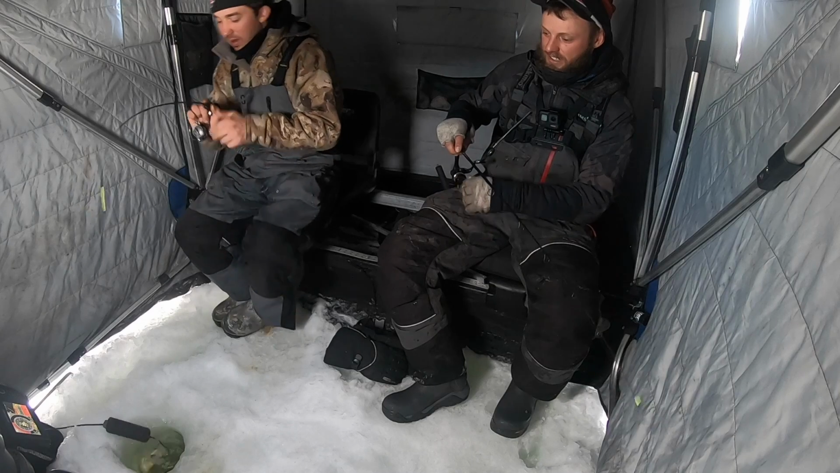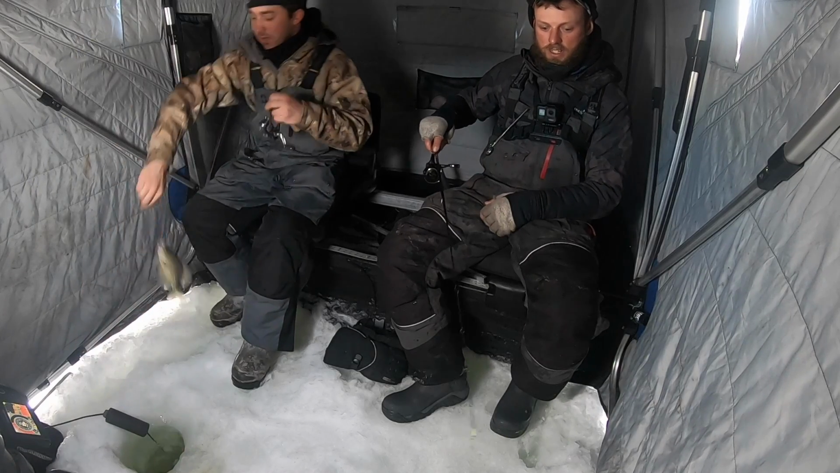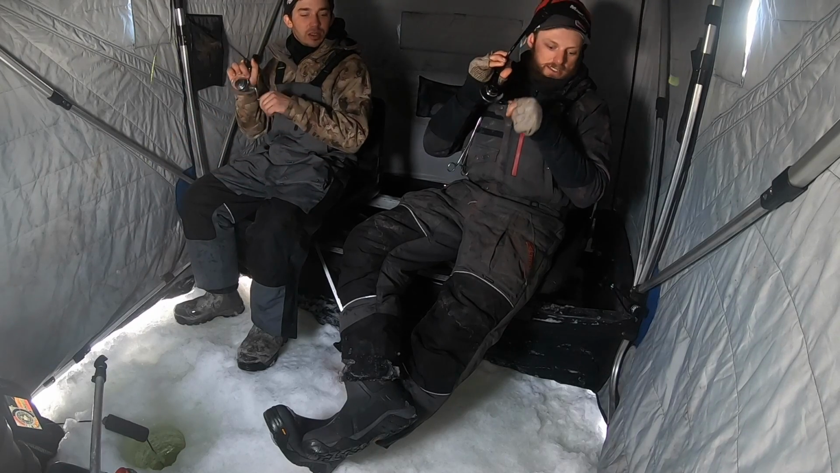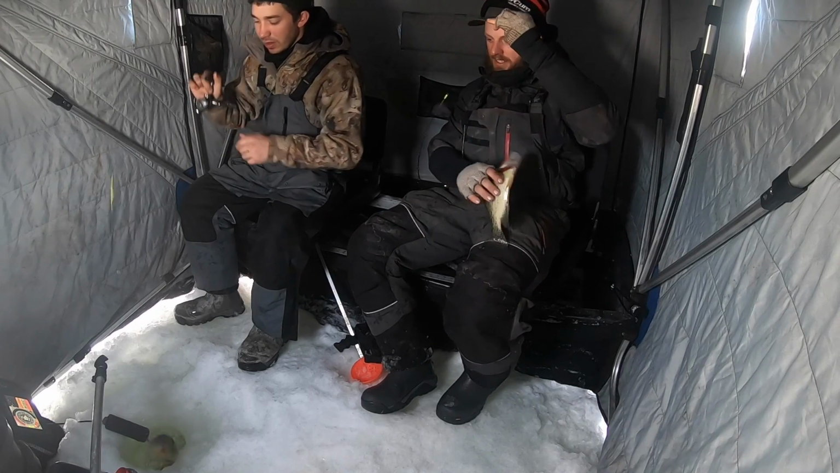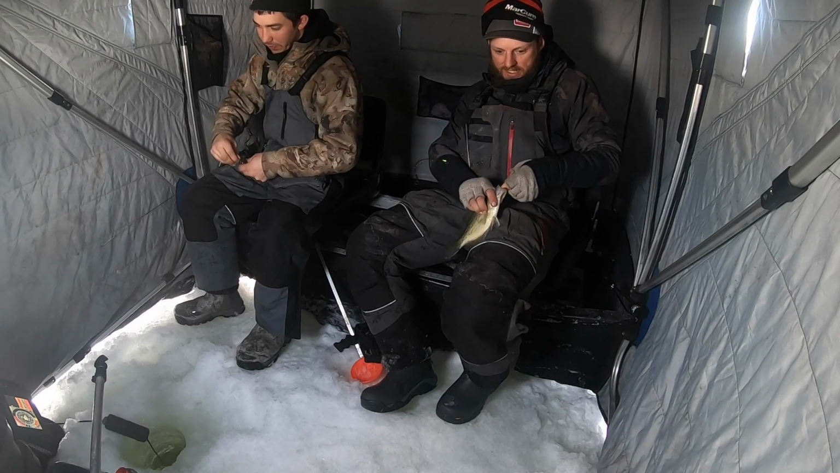That looks like a nice one, huh? Yeah. Daily double. Oh, look at this. Touch tips. We have the same fish. Oh, I got a nice crappie here. I think I got a nice one too. Oh, nice bluegill. Nice gill. Mixed bag out here over the basin.